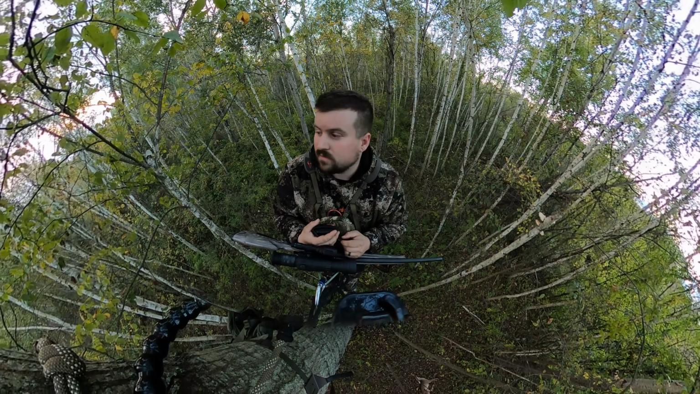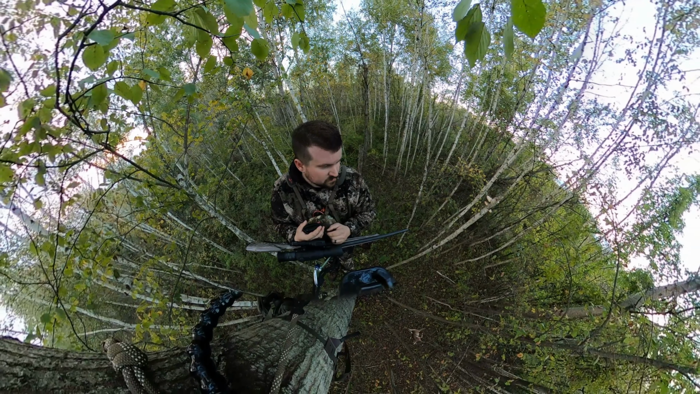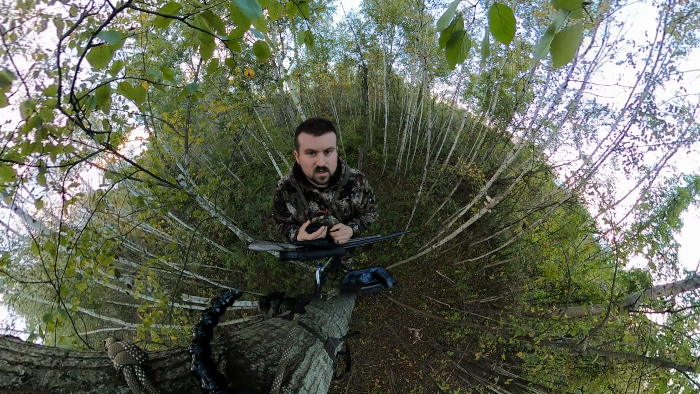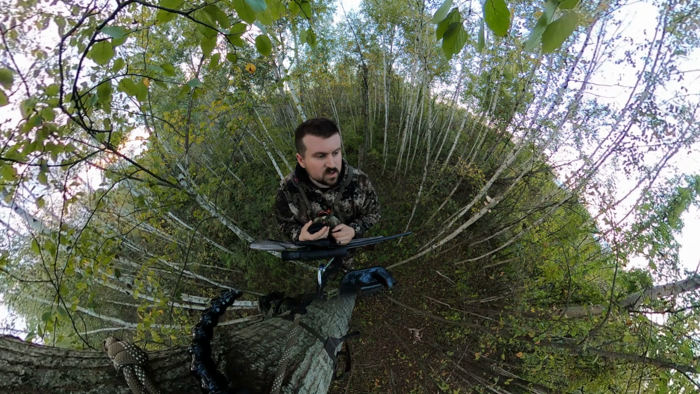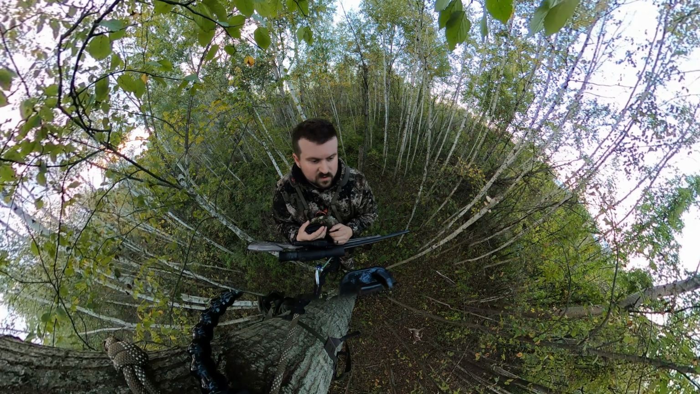I got my fur harvest, so if I see a coon or something, I might take it as well, but we're gonna sit here tonight. See if anything pops up before dark. And we'll see if anything comes out after dark.